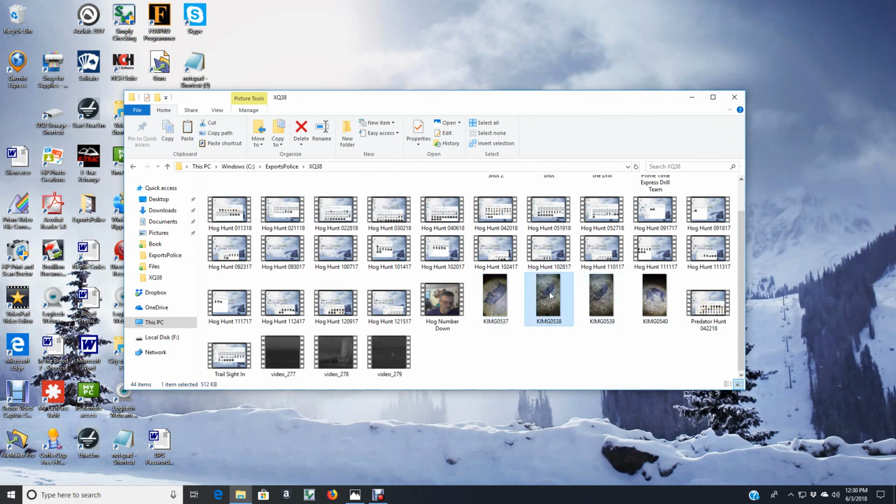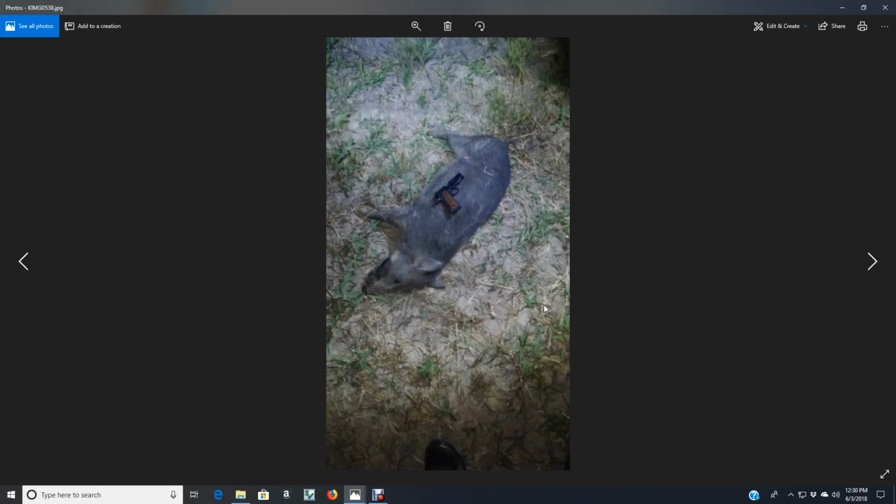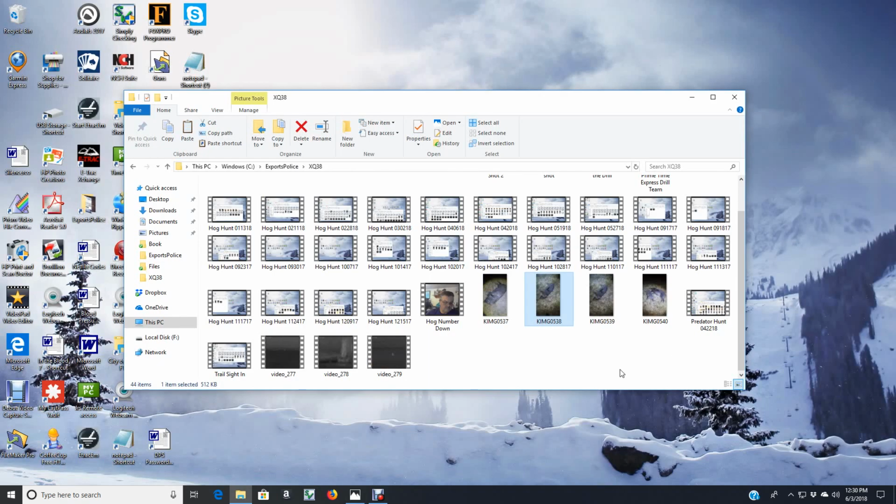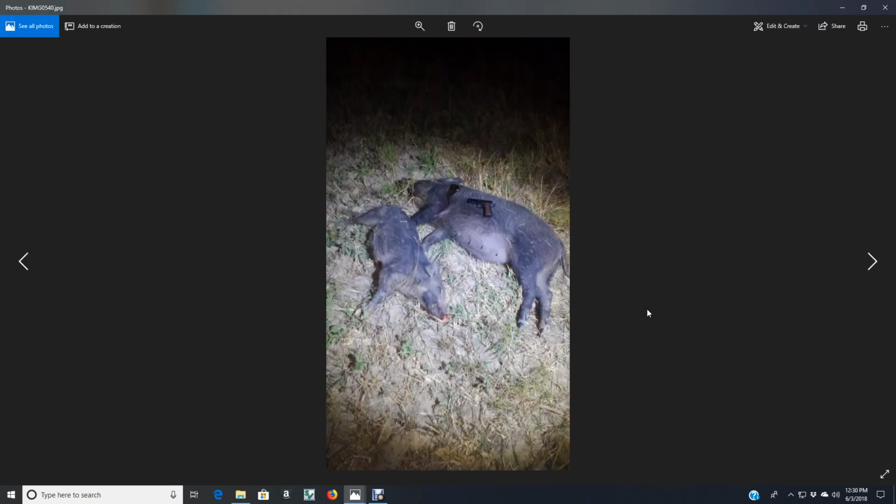Another picture here. Another little pig that we killed. Smaller one. Another couple pigs we killed.